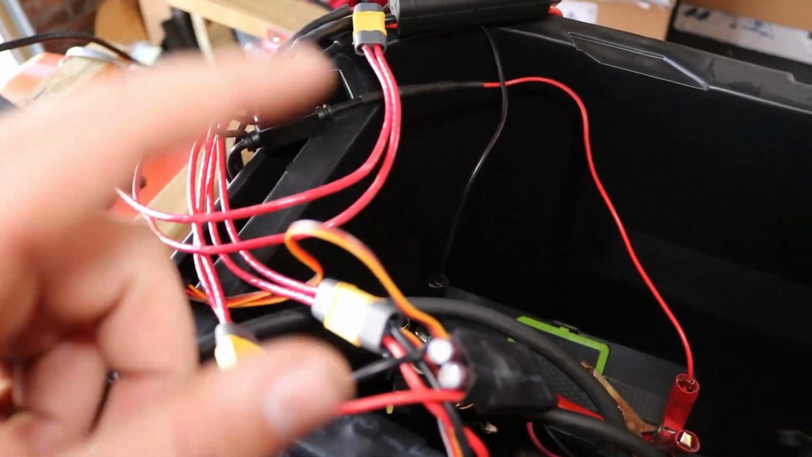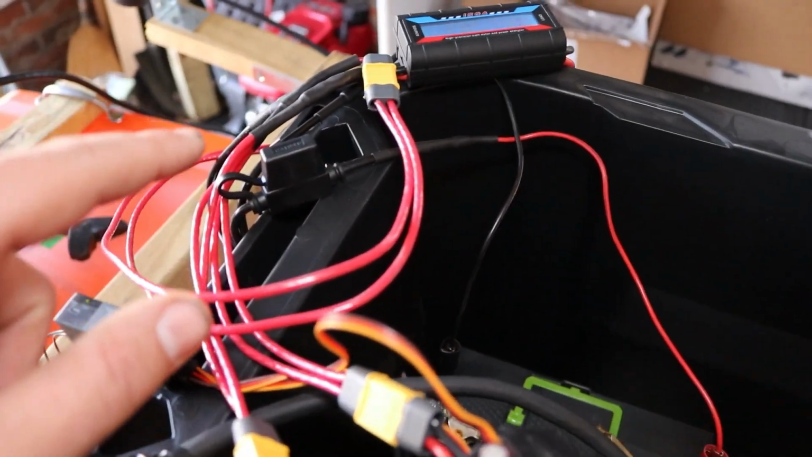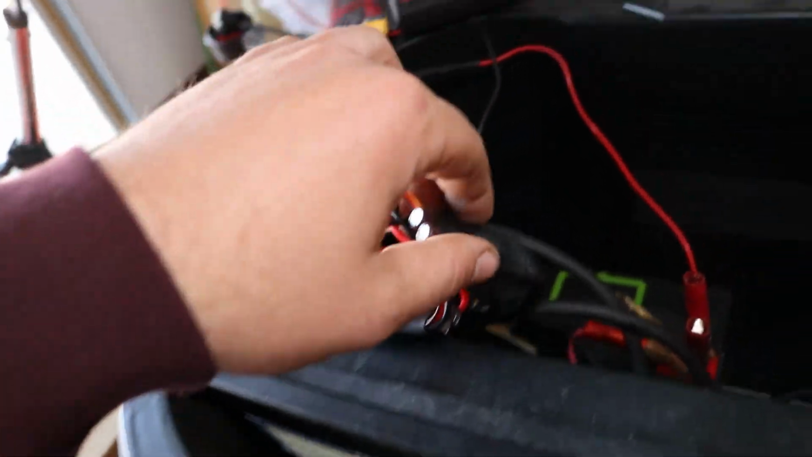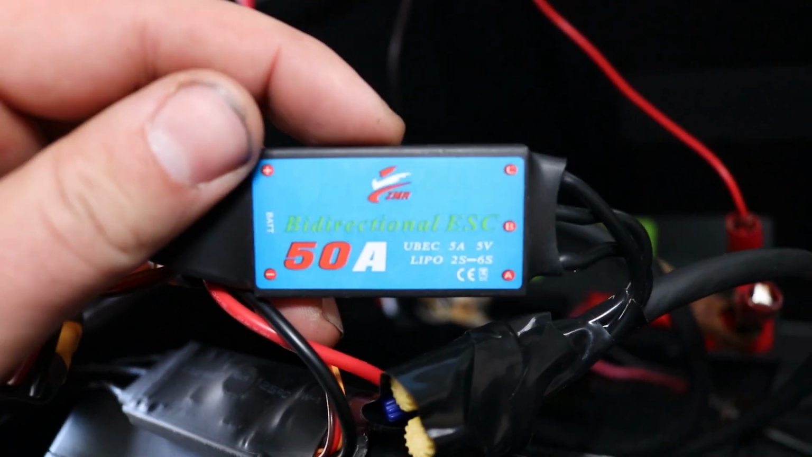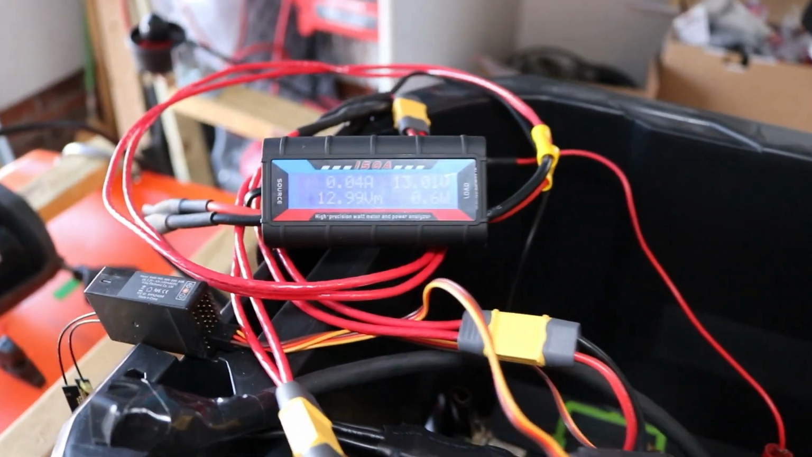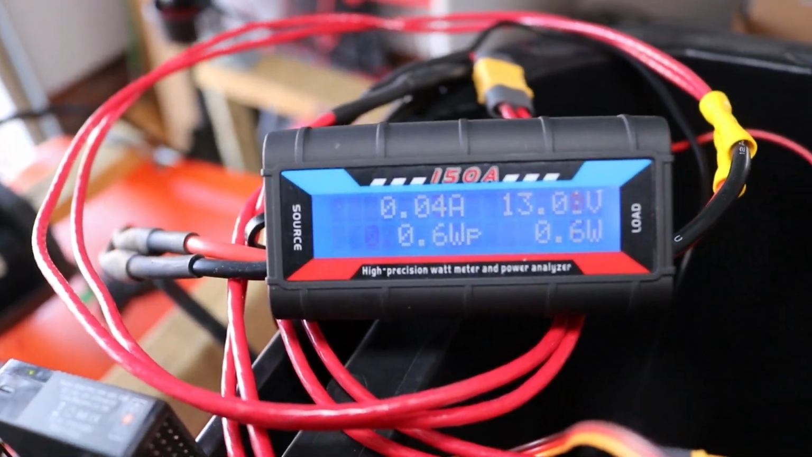I admit I'm not an expert in power and electricity, but I want to say this should be plenty for these 2 motors, because from what I understand, here's the specs on the ESCs. When I'm fully powering this thing, let's go all the way up on our controller, and let's watch the power go up.